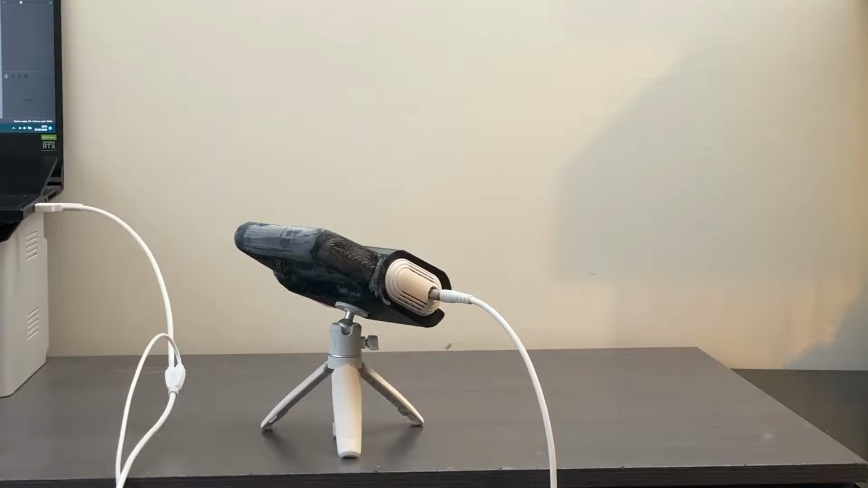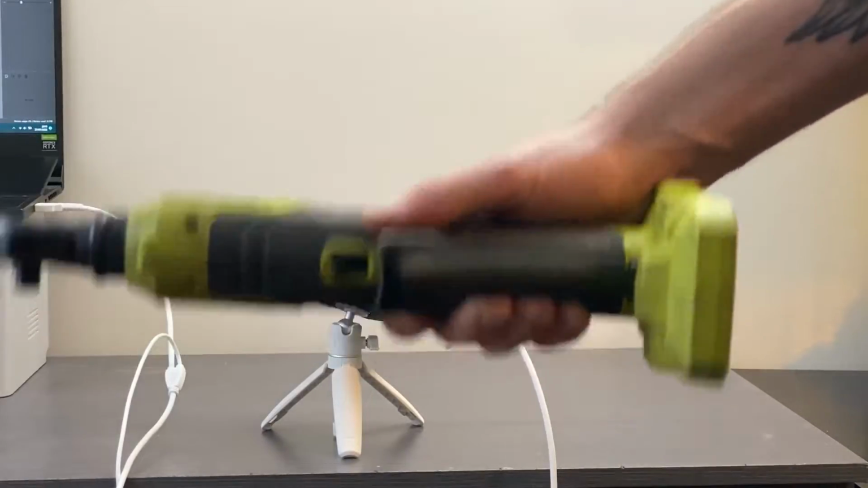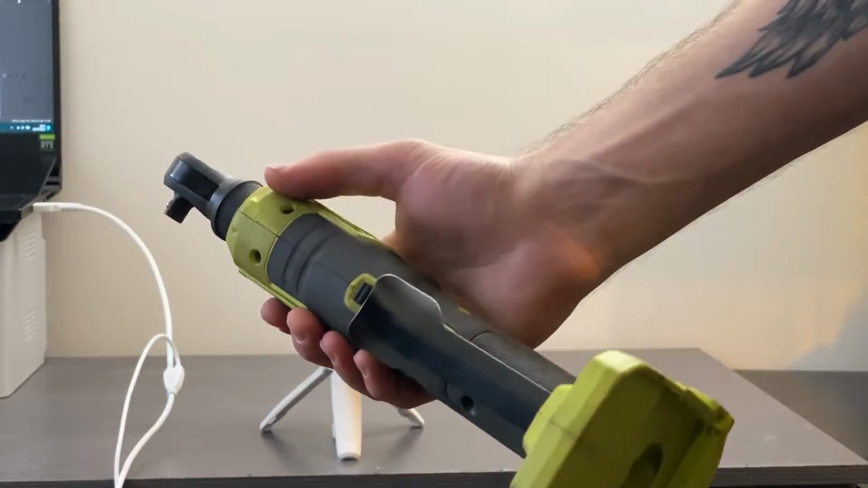So last time we went over table mode. Now it's time to go over handheld mode, with something a little bit larger. Last time we used a battery, so it only makes sense to use the actual tool this time. So I'm going to be scanning this ratchet wrench.